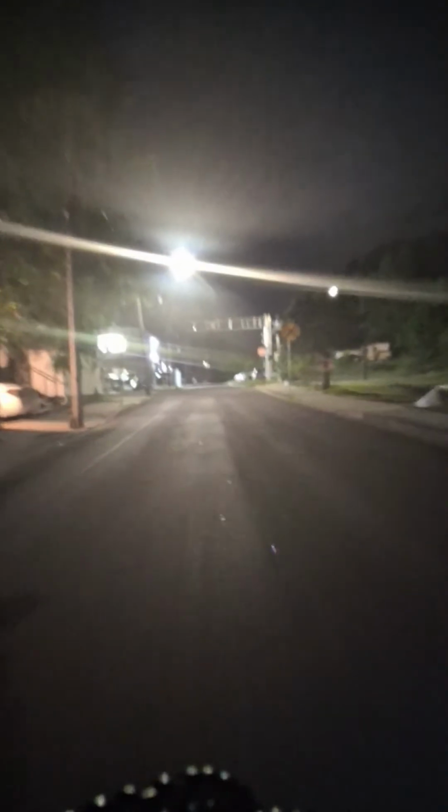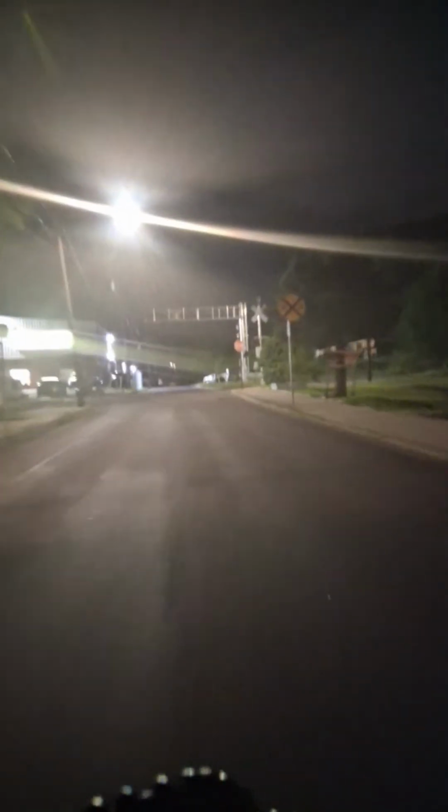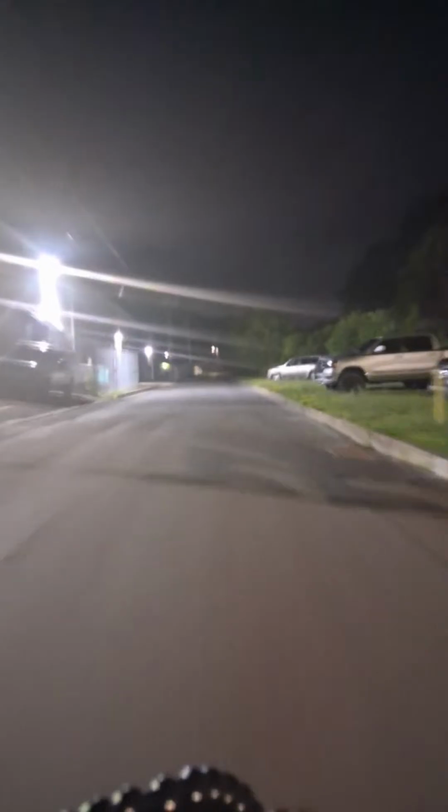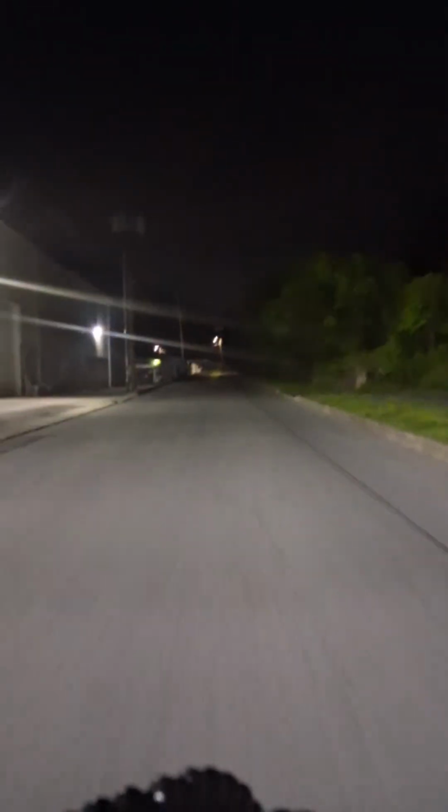It still works. It still gets me to where I need to be, so can't complain, right? Although my battery's going pretty quick on this today. I actually killed the battery in it earlier today, drained it completely while I was riding it for the first time ever. So it charged for almost 4 hours before it got full battery again.